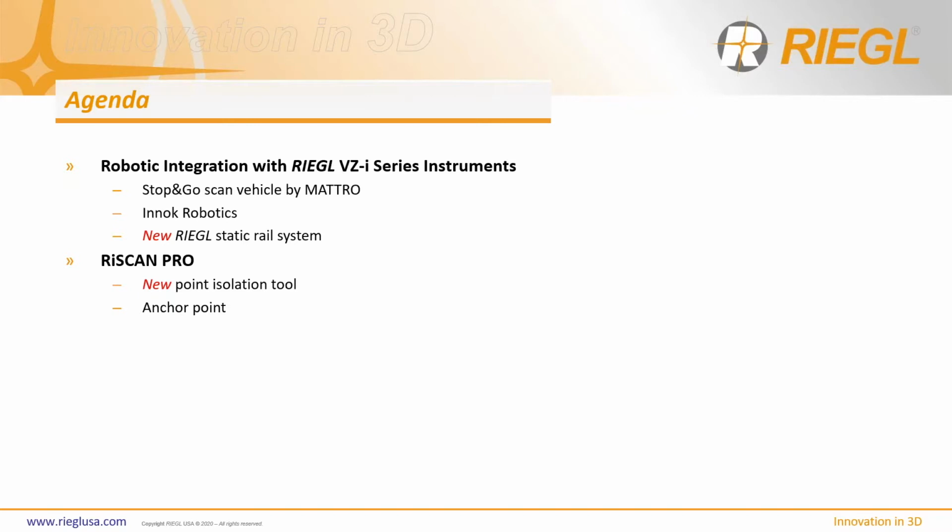Ultimately this removes points from pedestrians, people walking by, and cars driving by, which gives you a good clean data set for modeling and presentations, and also reduces the amount of unwanted points in the project.